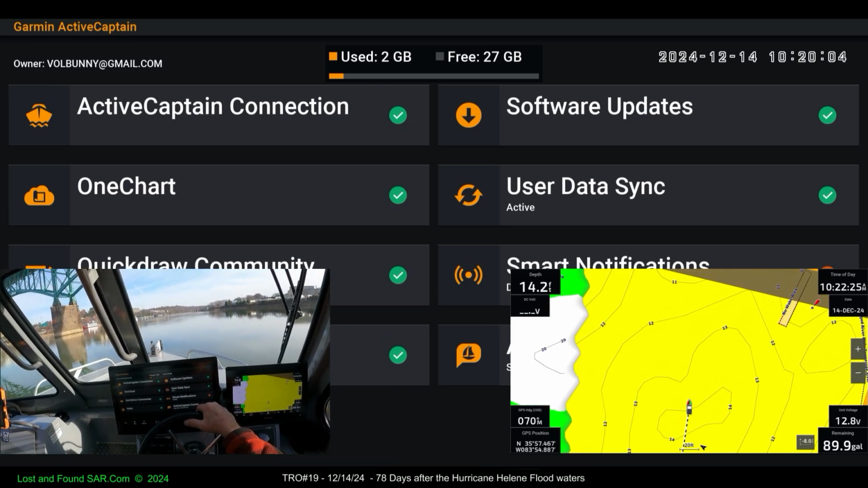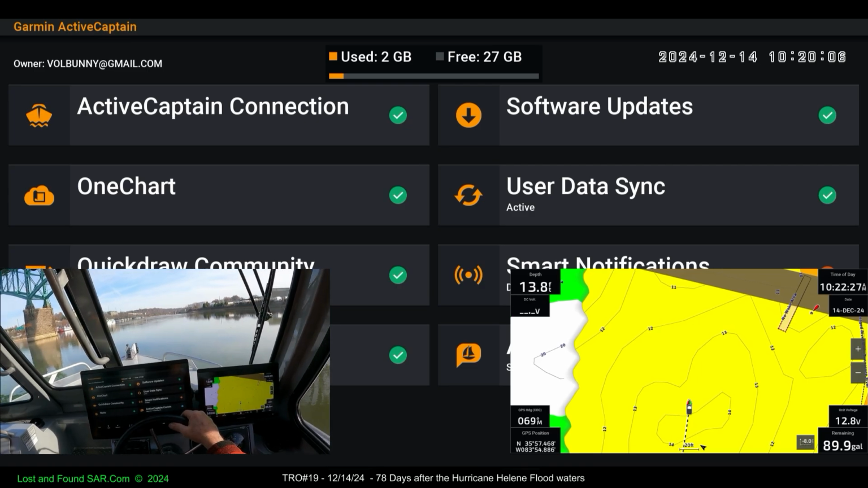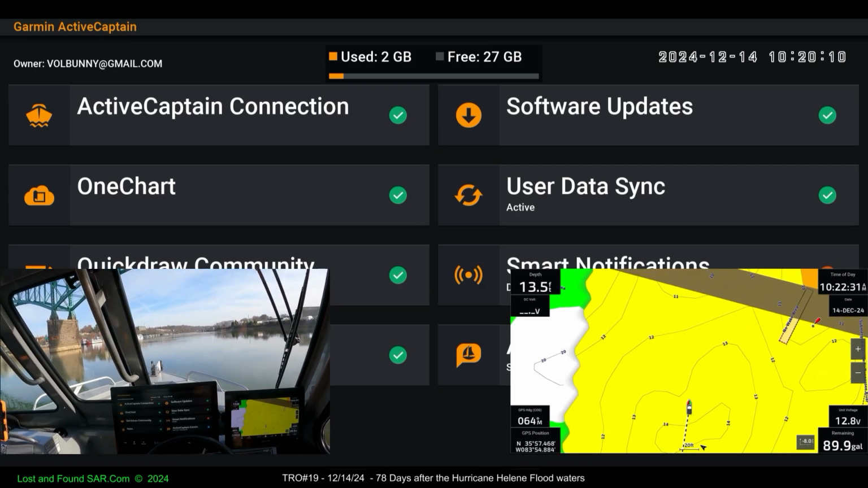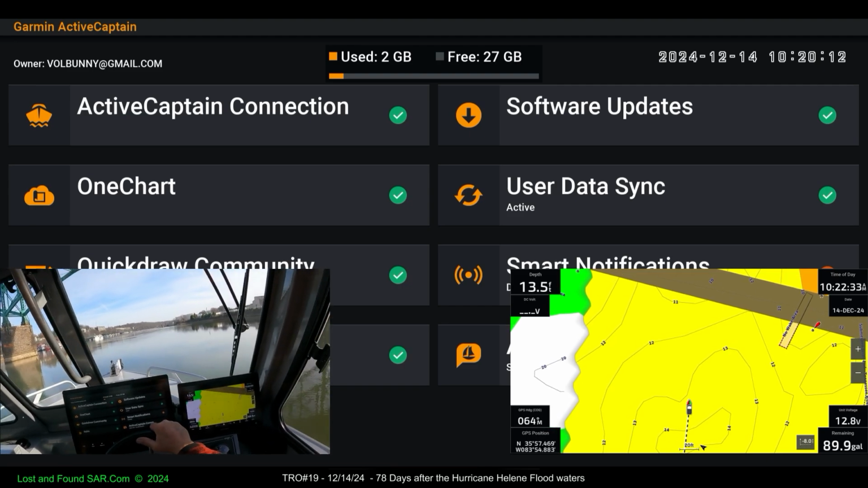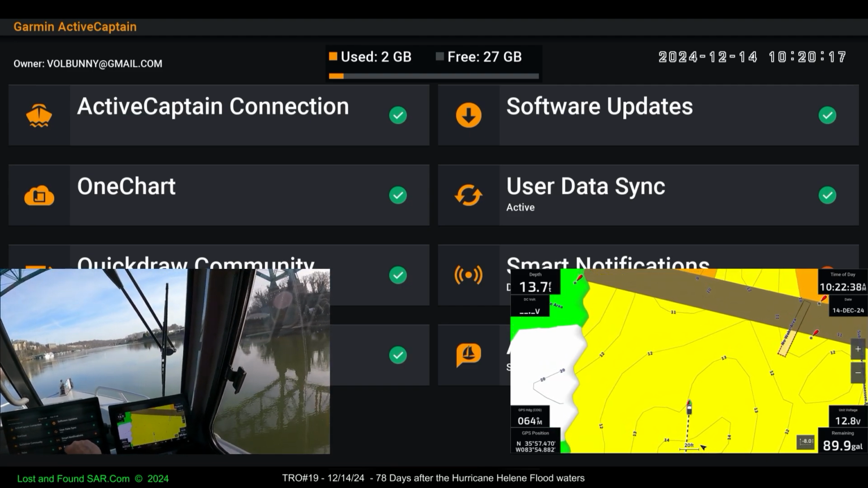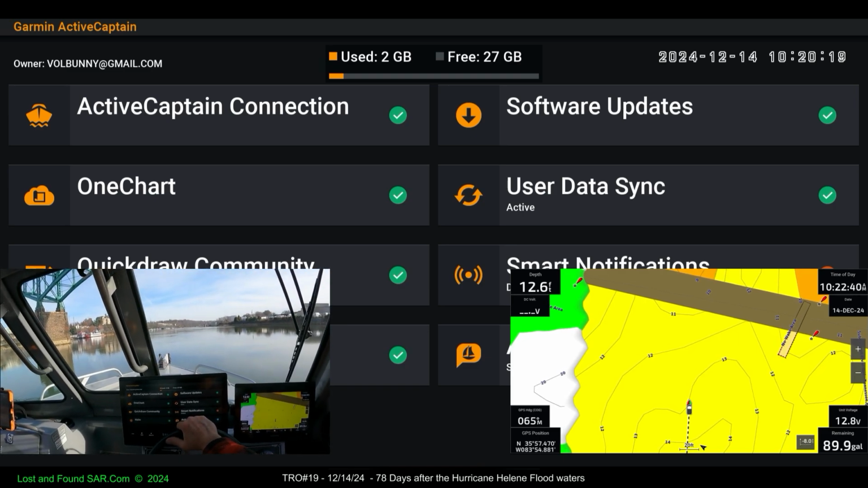So, anyhow, look at the recordings and you can see that it said there were no updates, and then all of a sudden there are. So that's not an accurate situation either. I don't think it's a Garmin problem. I think all this stuff is just so glitchy anymore.